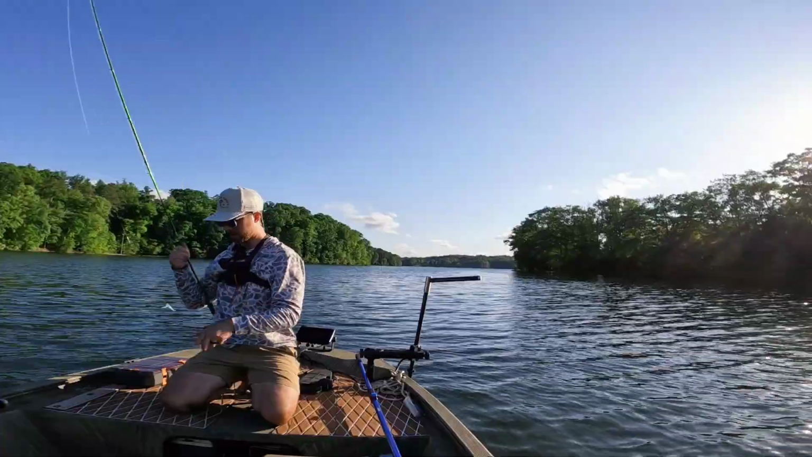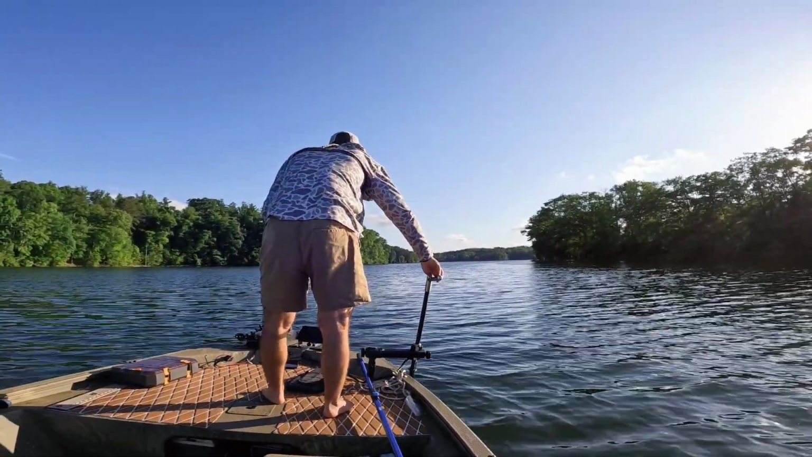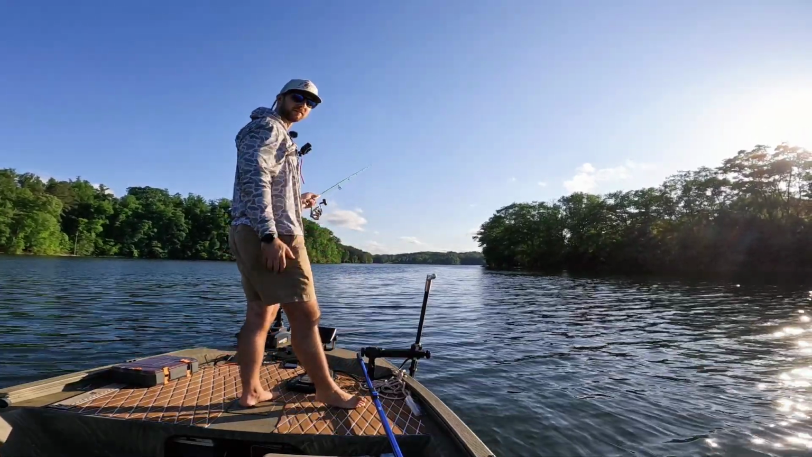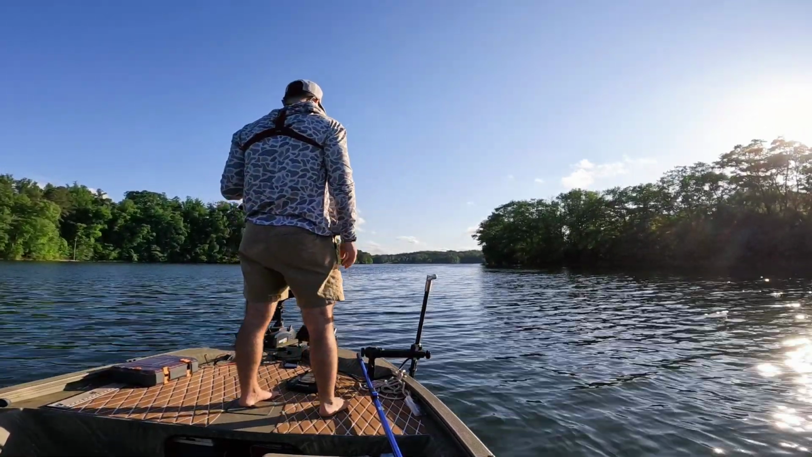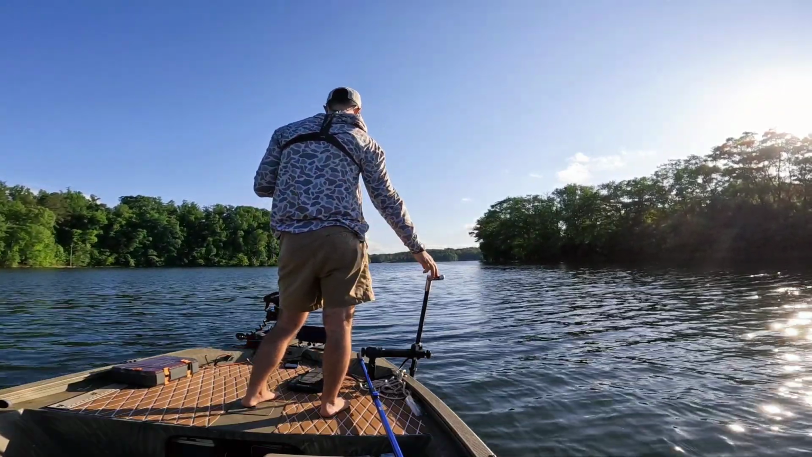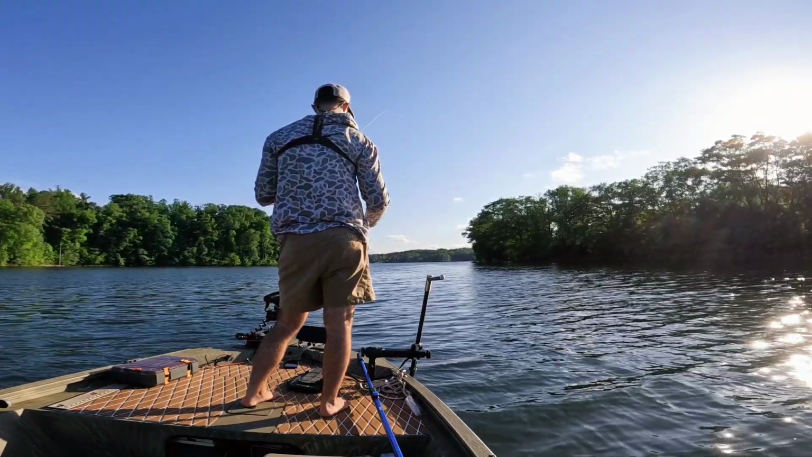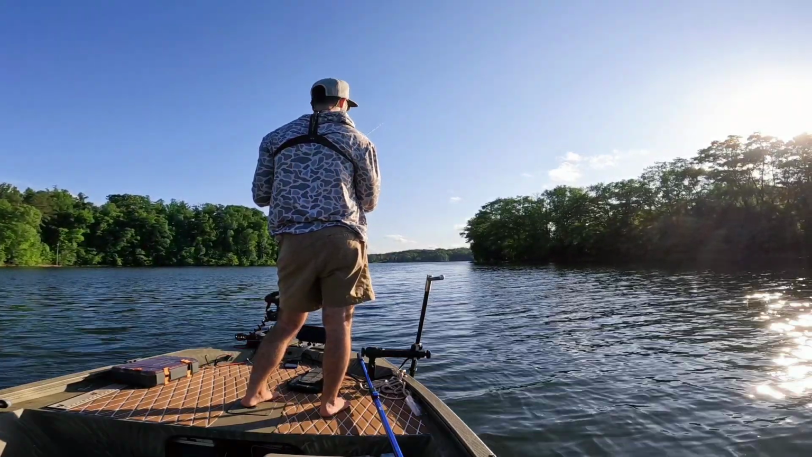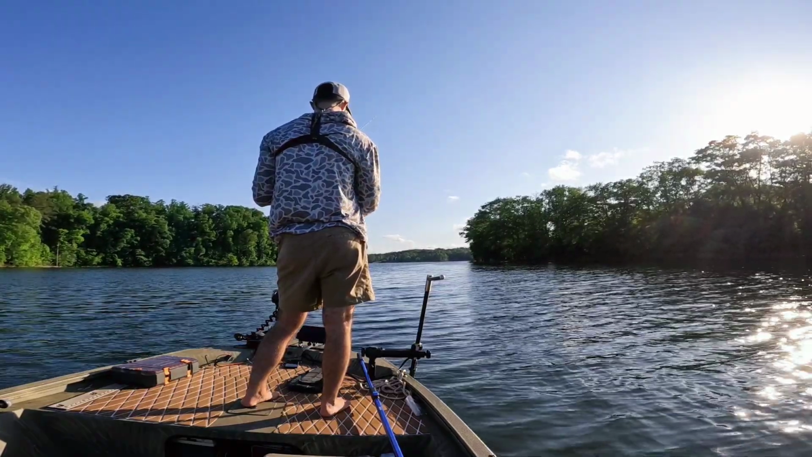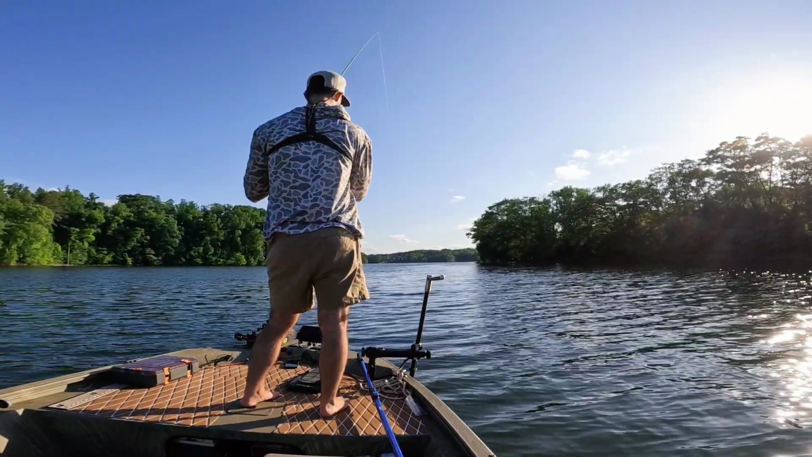Here we go. See if we can't catch one like that. It's pretty cool finding a new spot like this. I've fished this lake a ton. And that's kind of what one of my goals was today, is just to find some new areas that I've never fished on this lake before. And right now it's paying off. I found, I think, two or three brand new spots I've never fished before. So it's pretty exciting to me. Oh, I missed one.